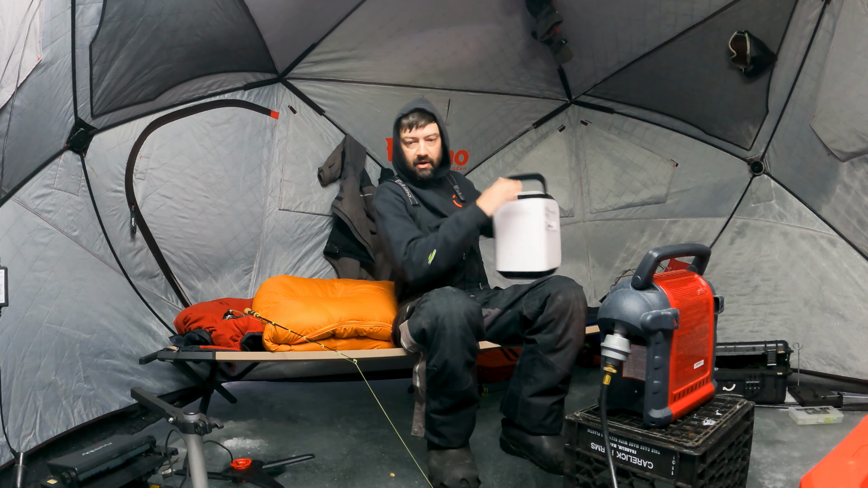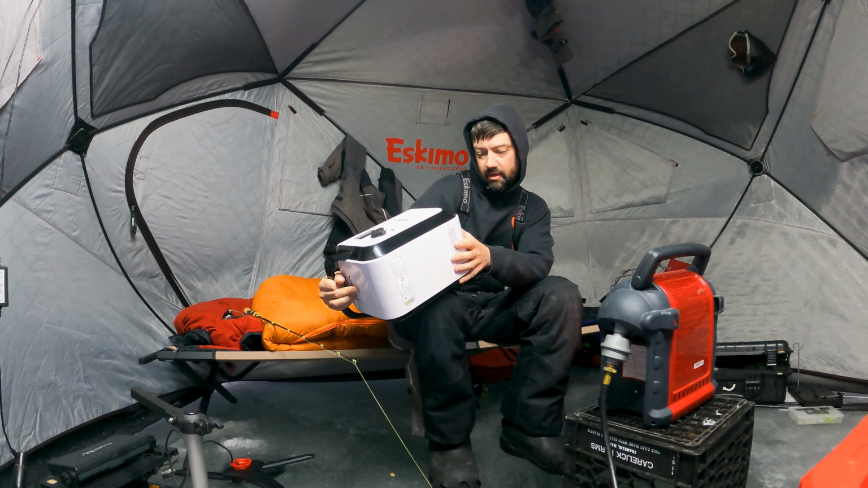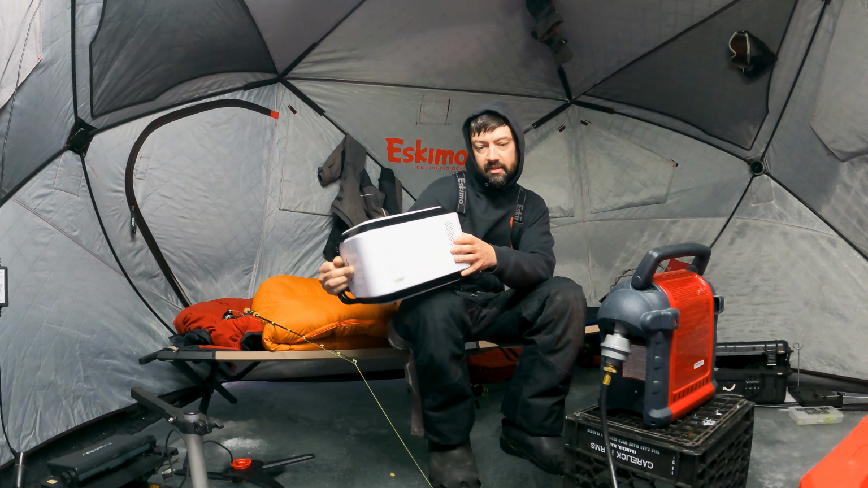And for the nerds that want to hear more about specs, the specs are actually right on the bottom. So capacity is 720 watt hours, 36 volts. AC output is 600 watts. That's why they call it the 600, at 5 amps. And peak power is 1200.